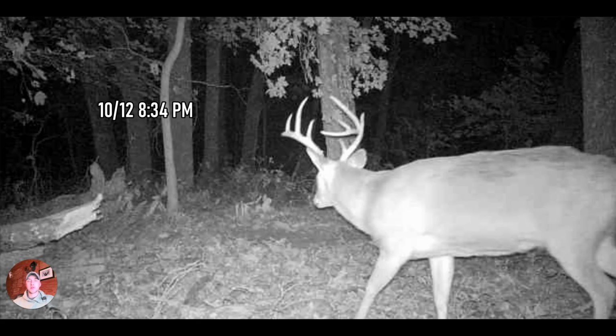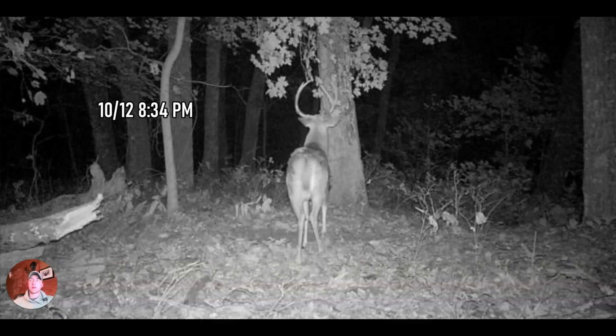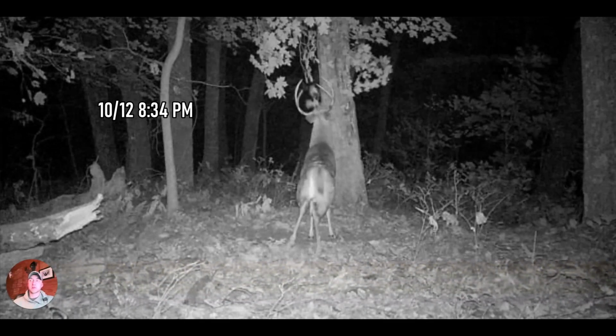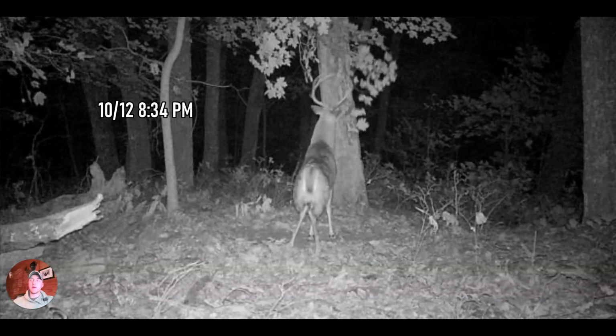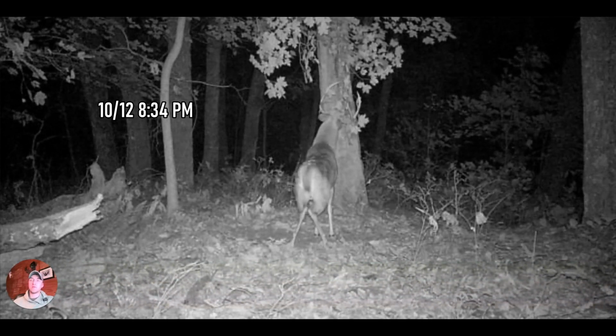So the first couple videos I want to show you here is of a buck who was a pretty consistent visitor at this trail camera location. He was visiting this camera location at night the first couple weeks of the season. So you'll see here he's coming from behind the camera, which is the area of that dense briar thicket, hitting the scrape location and then dropping over the point of the hill, heading down towards those crop fields. This was at October 12th at about 8:30 p.m. And as you can see, he spent a lot of time visiting this scrape location before heading down the hill.